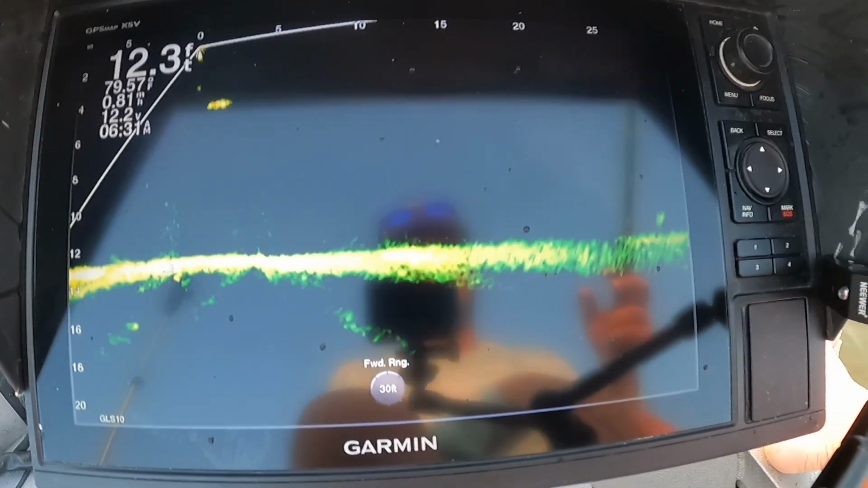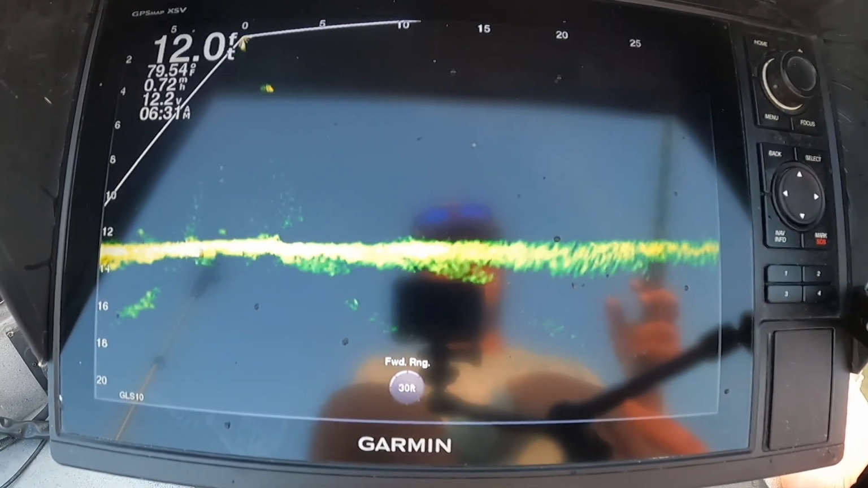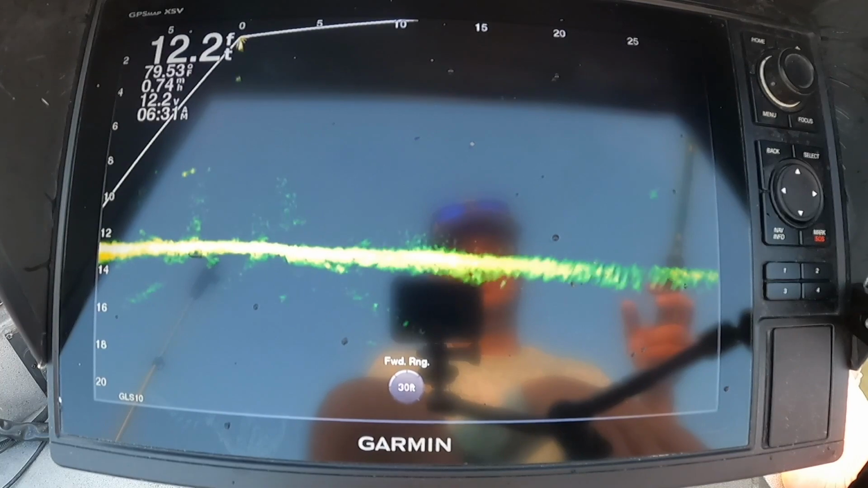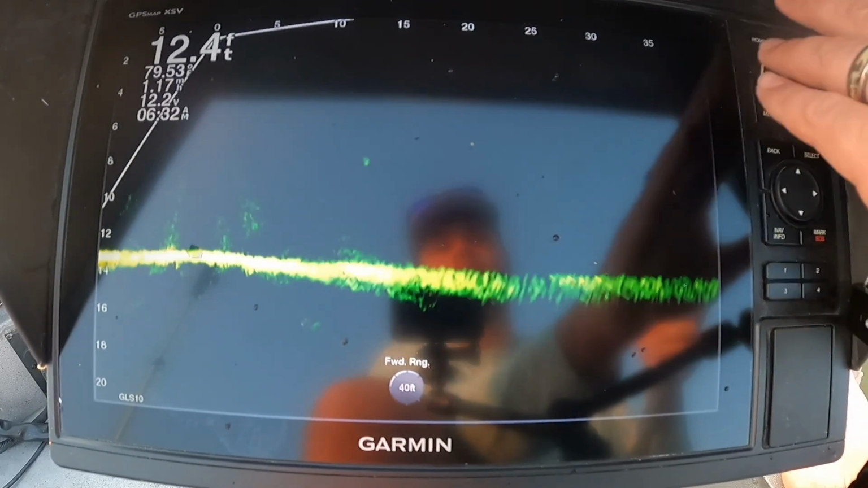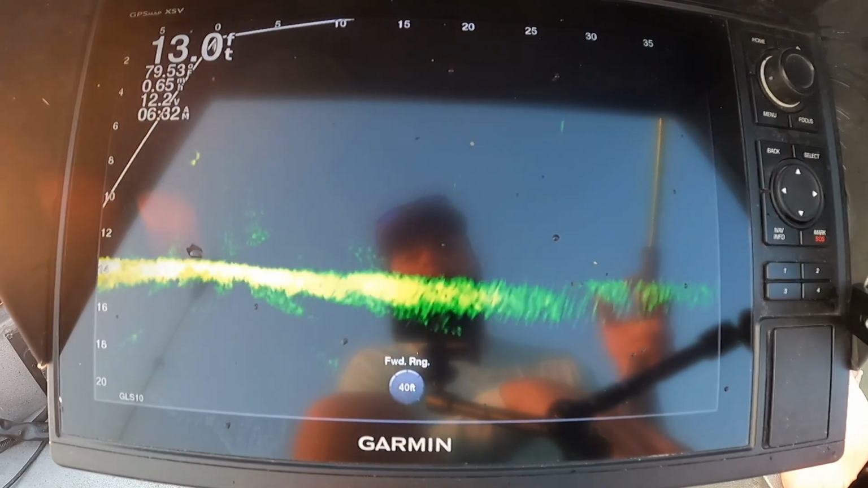Sometimes all this is a little flat right here. There's crappie up here. And sometimes these fish will come up, all the pressure, and really not pressure, they'll just get up on these flats. See, that fish is spooking right there.